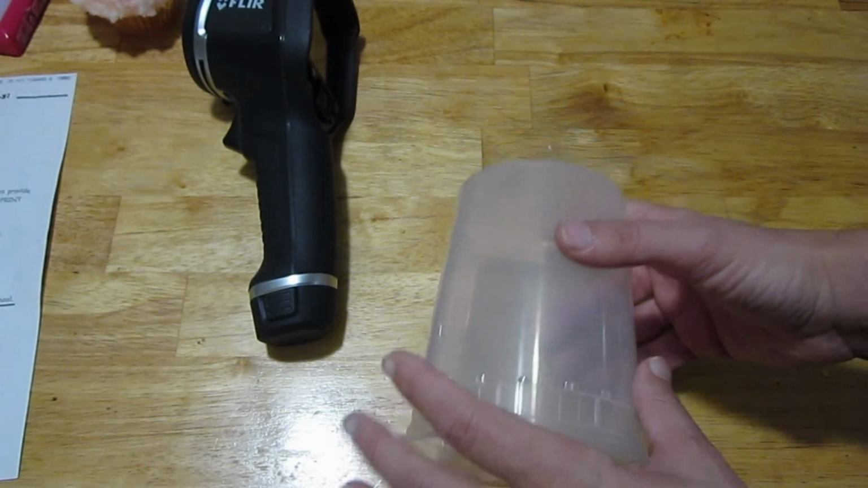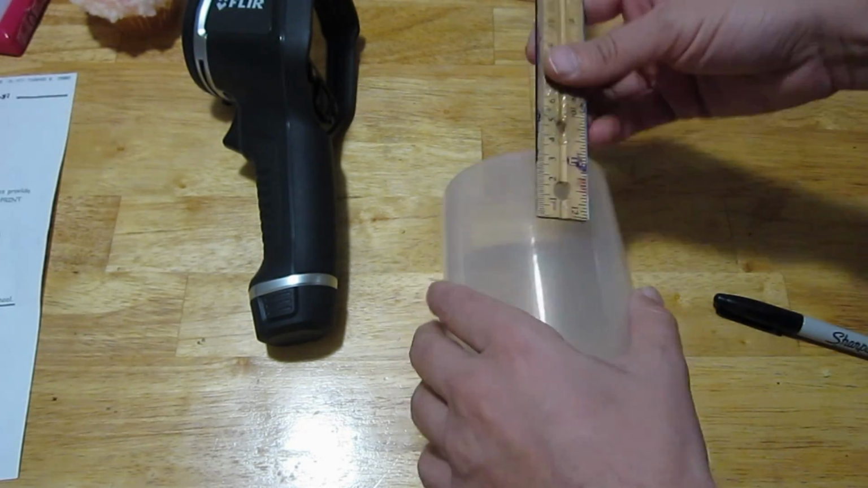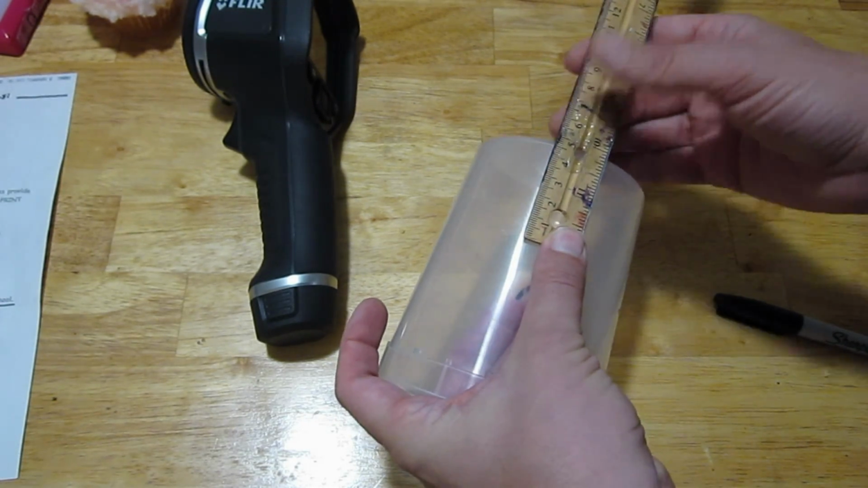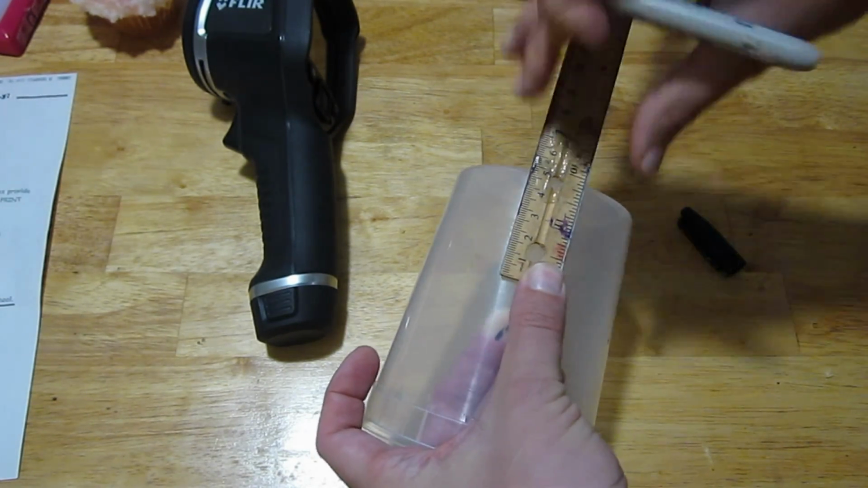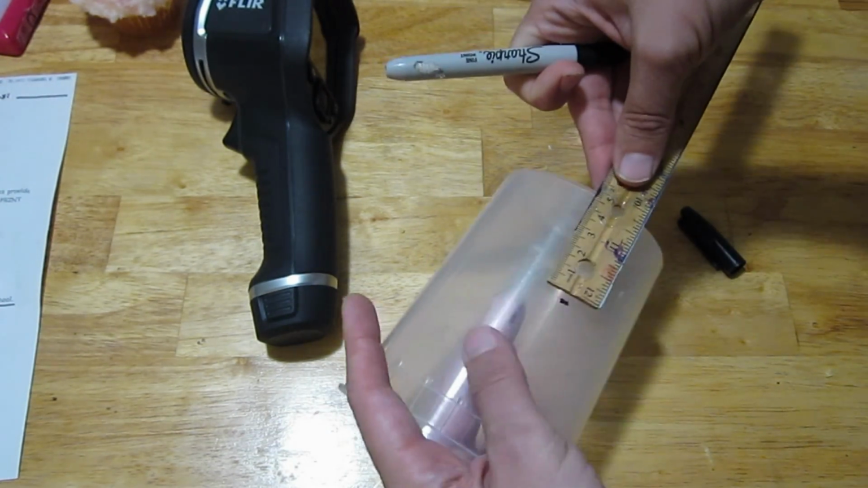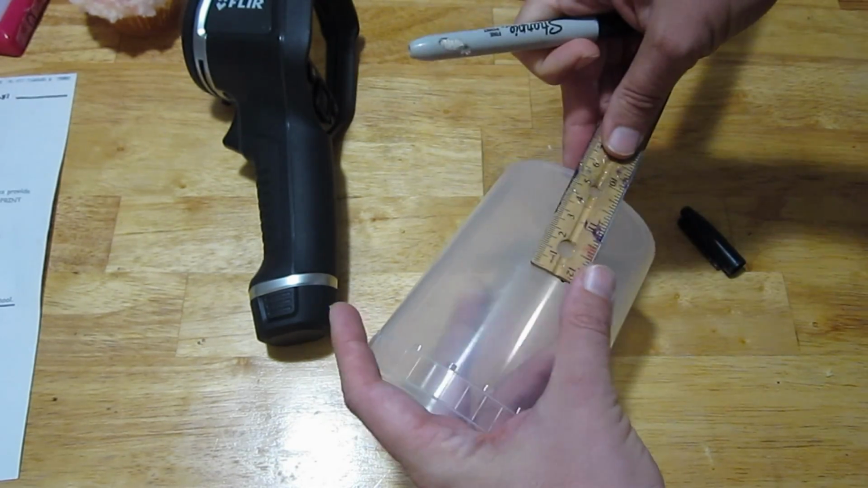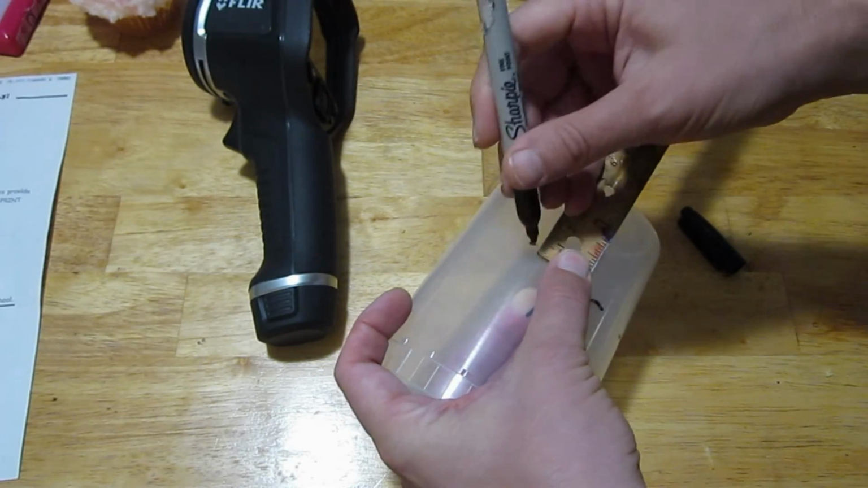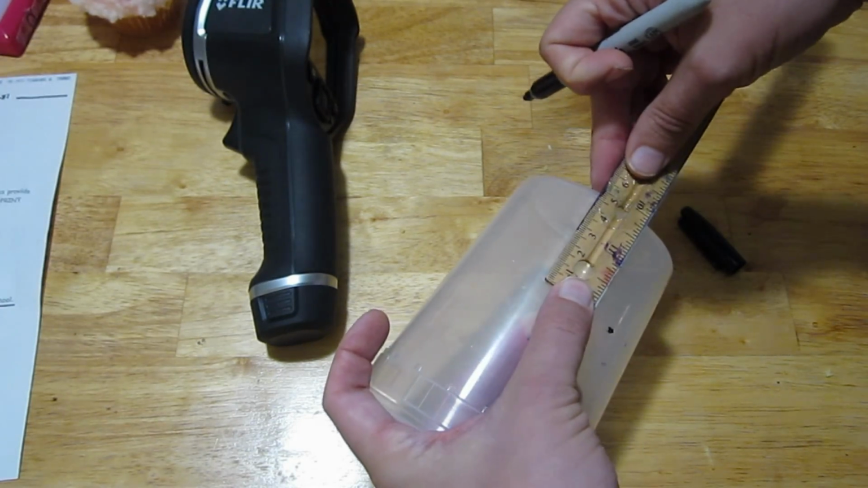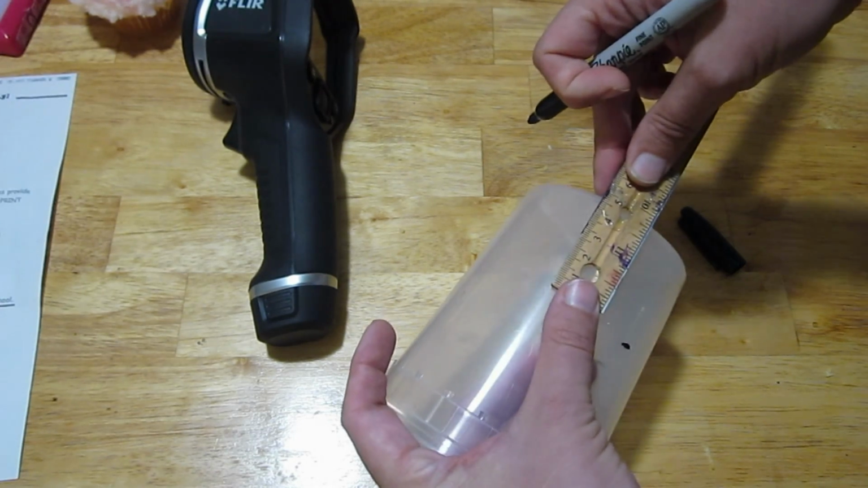Okay, so you know, if you're an engineer or designer or machinist or whatever, you want to start bigger, because even if you're a hair cutter, right? If you cut too much off, then you can't go back. So I'm going to start with about 5 centimeters, and start marking it around here, measuring from the top, and we'll just mark around and make a circle here. It's 5 centimeters, and then if it's too much, we can always cut it down a little bit.